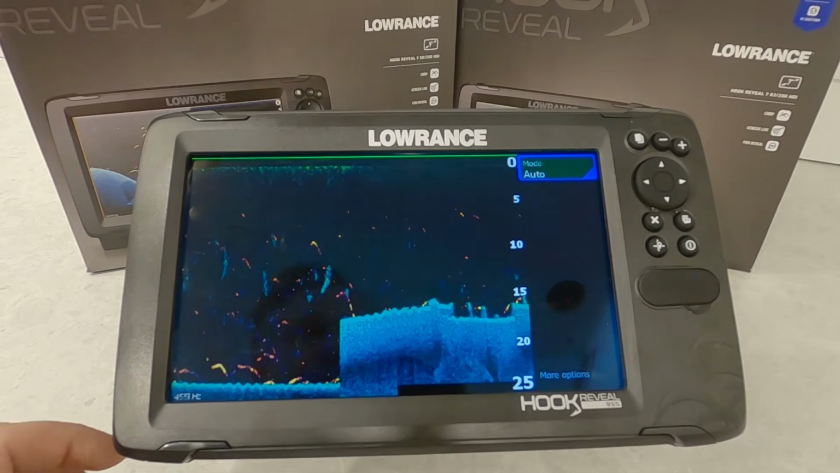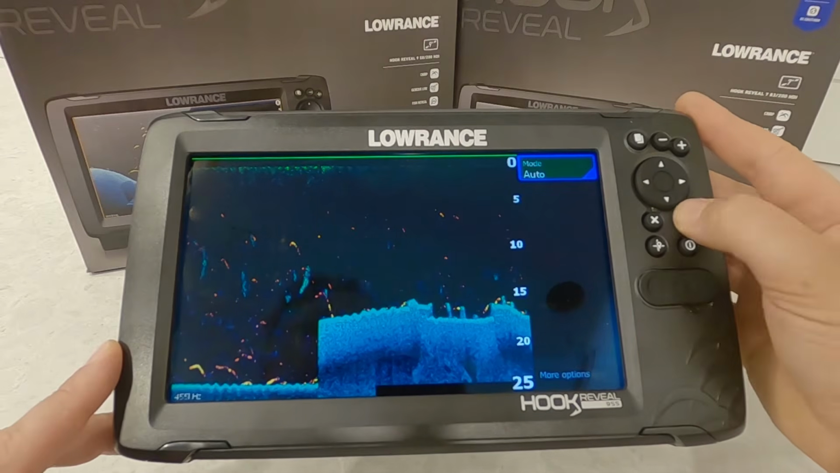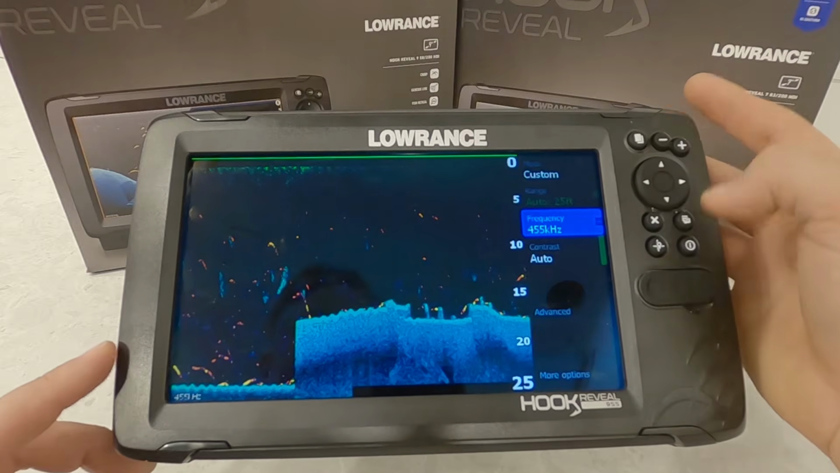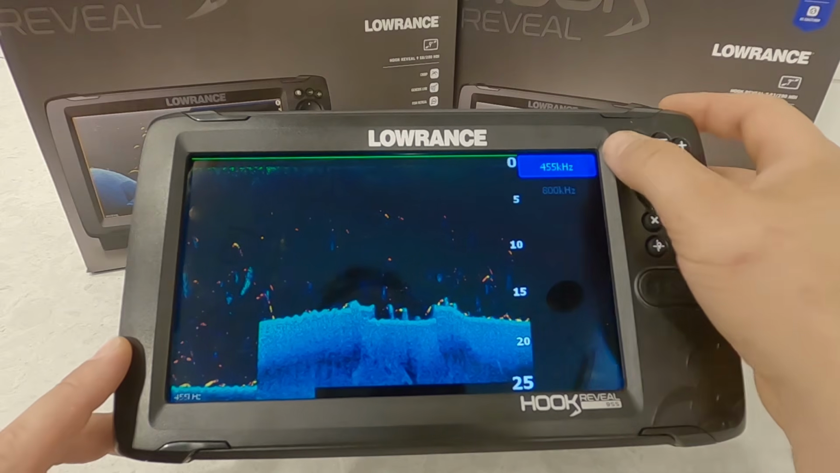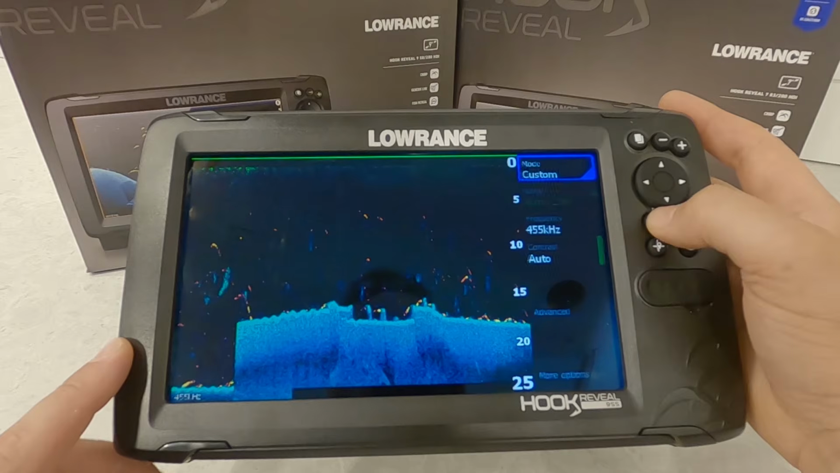So in here, our menu options, again, when we come in here, it's exactly the same. We have our mode. We're going to change that to custom just so we can adjust things. Depth range is the same. Frequency, you have 800 or 455. Again, I believe this is dependent on your transducer. 455 will give you greater coverage. 800 will give you greater detail.